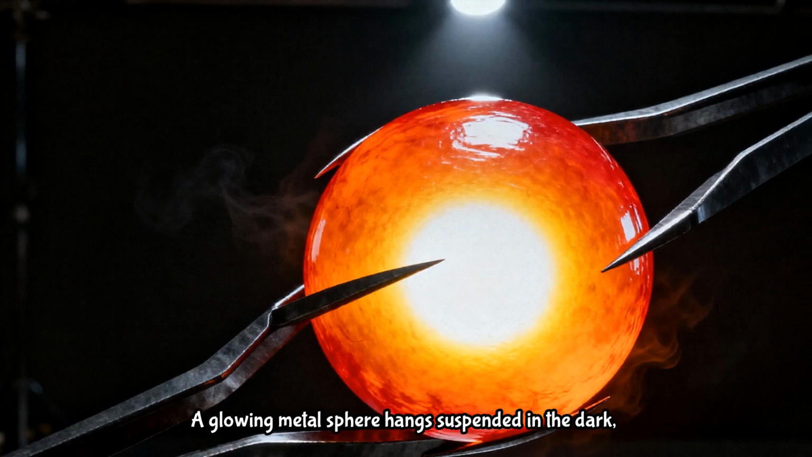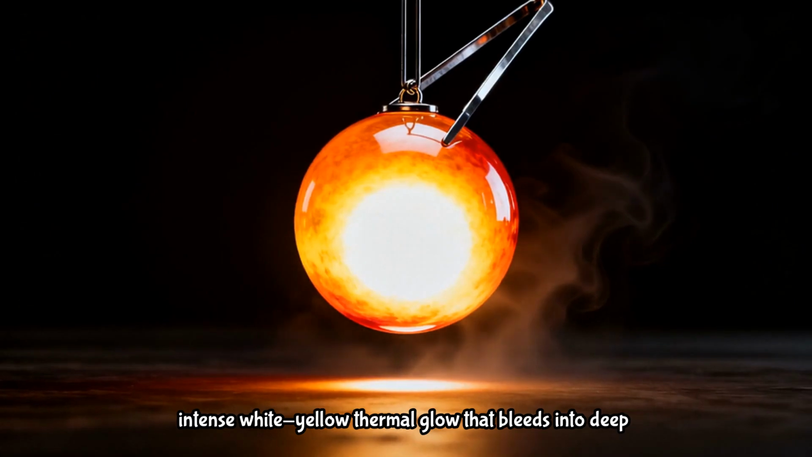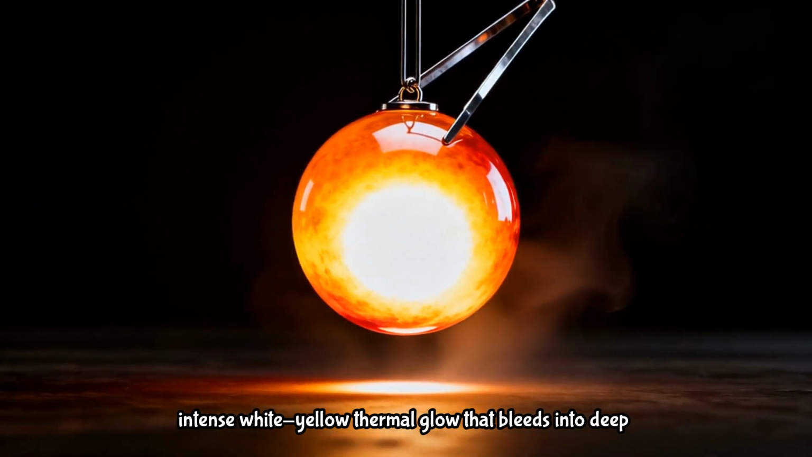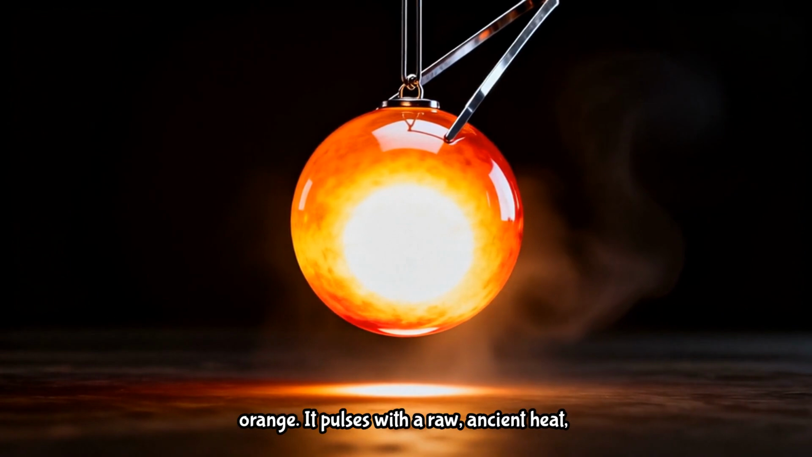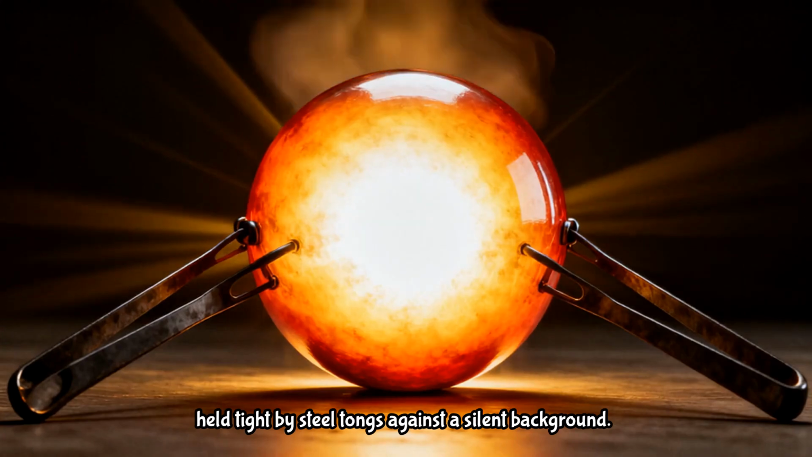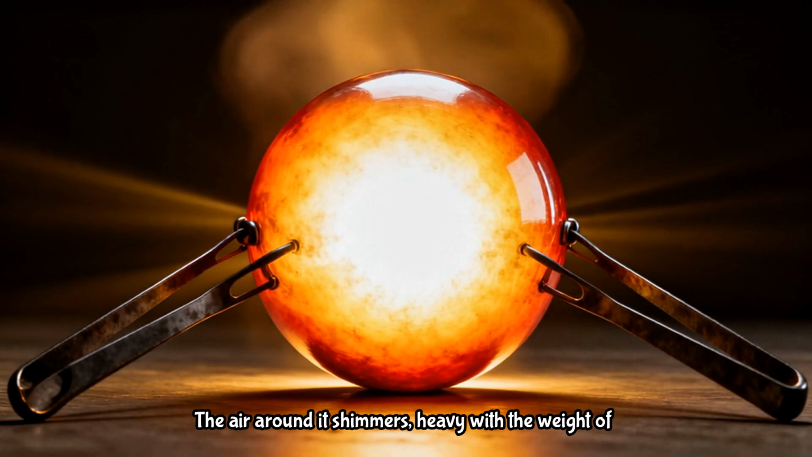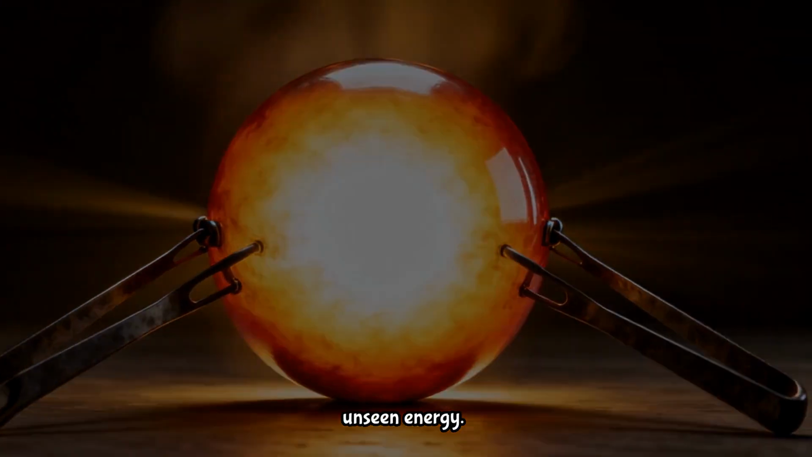A glowing metal sphere hangs suspended in the dark, cast in a blinding, intense white-yellow thermal glow that bleeds into deep orange. It pulses with a raw, ancient heat, held tight by steel tongs against a silent background. The air around it shimmers, heavy with the weight of unseen energy.